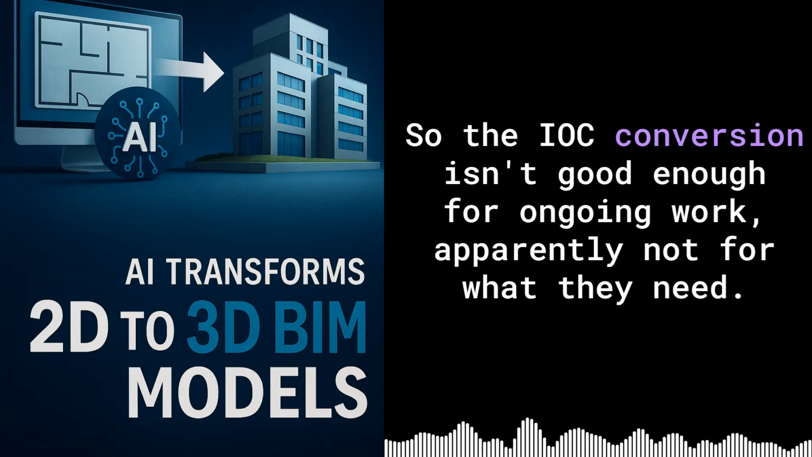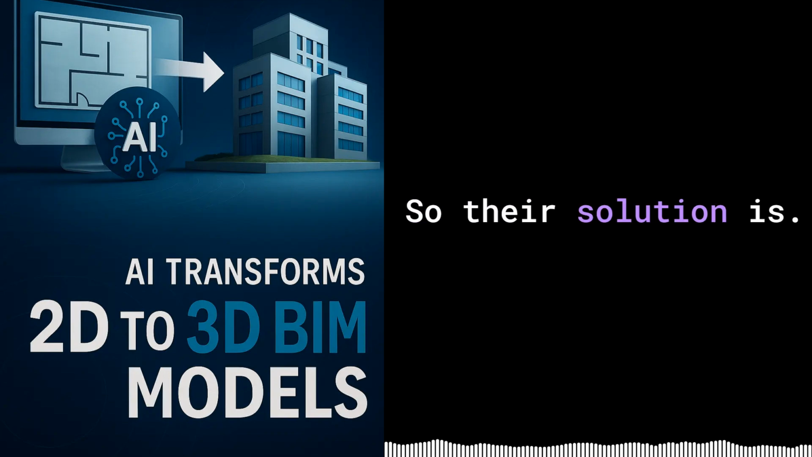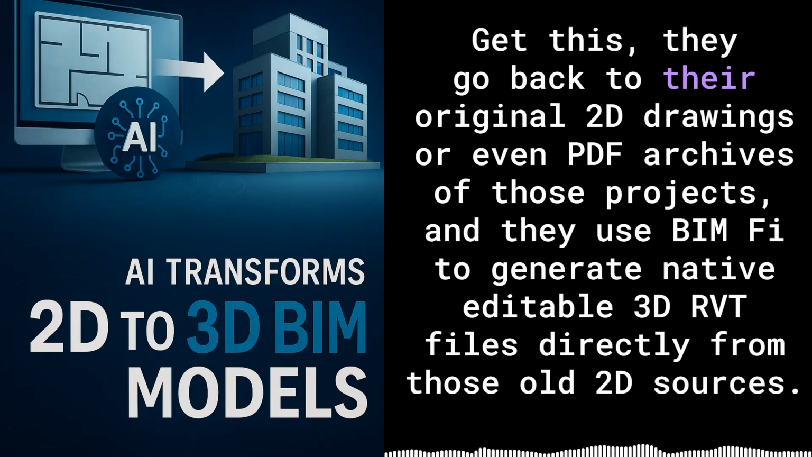So the IFC conversion isn't good enough for ongoing work. Apparently not for what they need. So their solution is, get this, they go back to their original 2D drawings or even PDF archives of those projects, and they use BIMify to generate native, editable 3D RVT files directly from those old 2D sources.